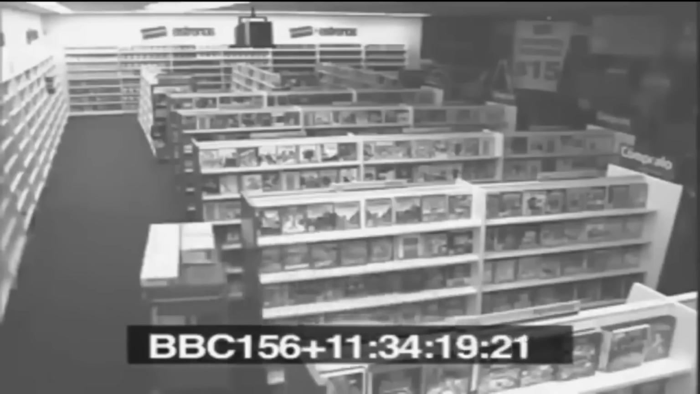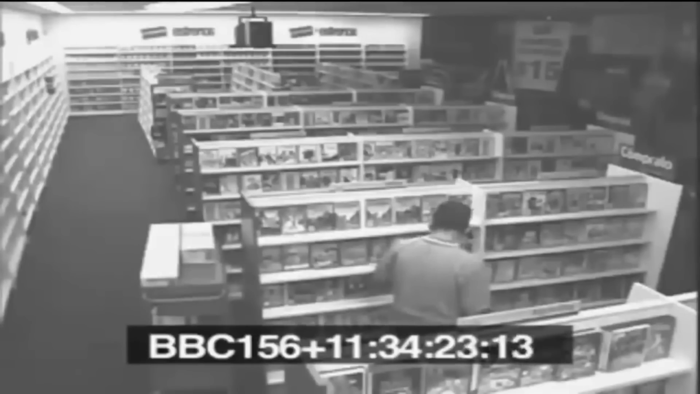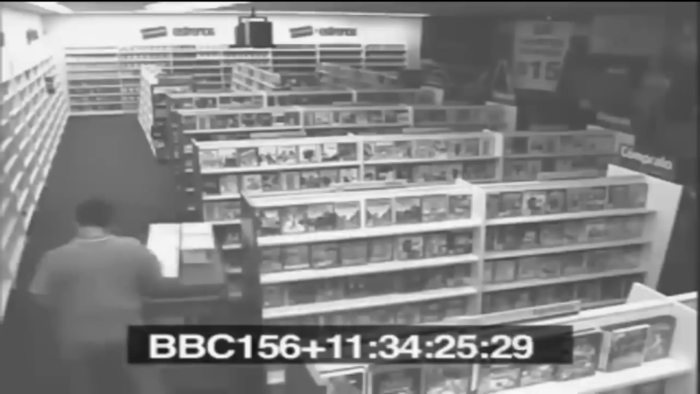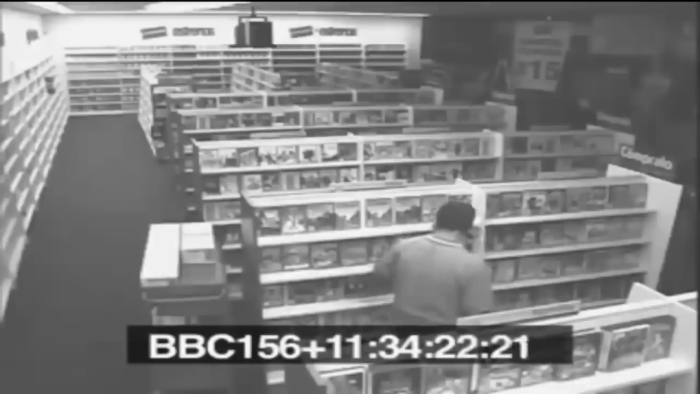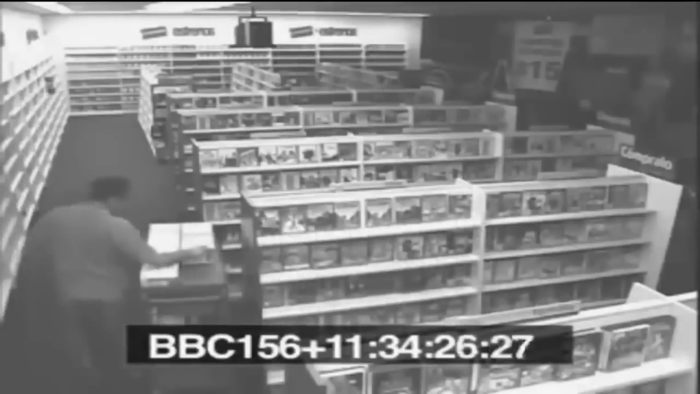Remember the sheer joy that came with renting a movie, going to the store and browsing the shelves for something new to watch, hoping that whatever you chose was actually available and not already checked out? The guy in this security camera footage might not be as nostalgic. Watch what happens as he does the rounds packing the DVDs back on their shelves.